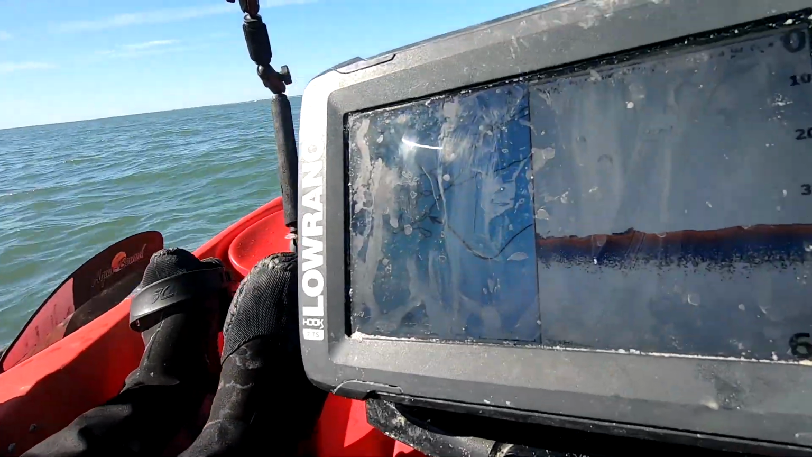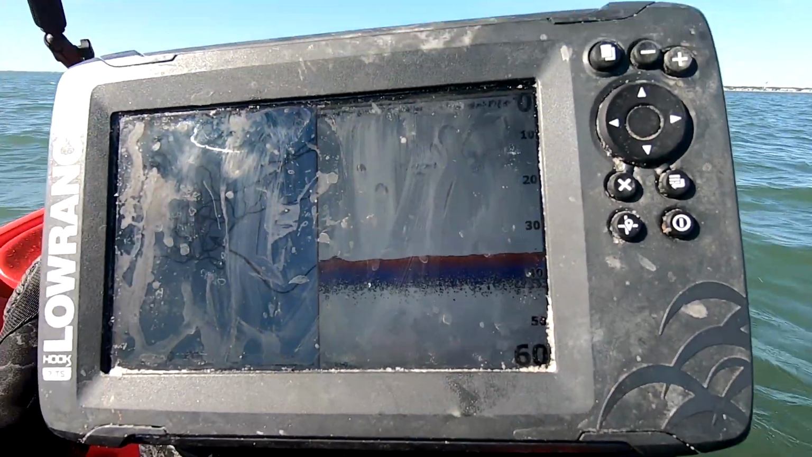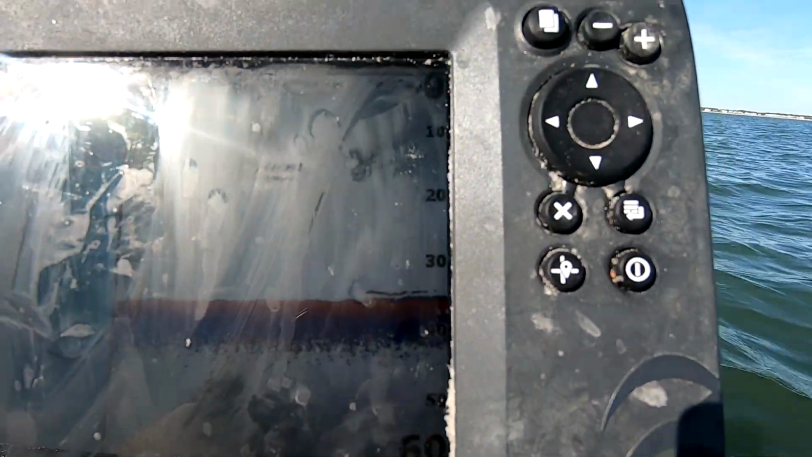Let's try jigging here. Showing you how these structures look on this particular unit. Snaggier the better, man. A lot of these structures are kind of gentle. They're not rough enough for my taste. That might be a fish right there. Weakfish or black sea bass. And there's just like a little patchy bottom. Let's jig on it.